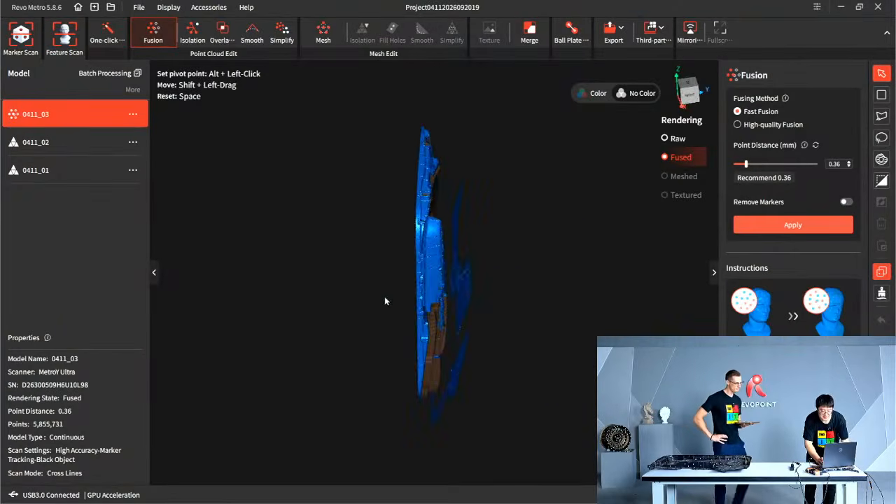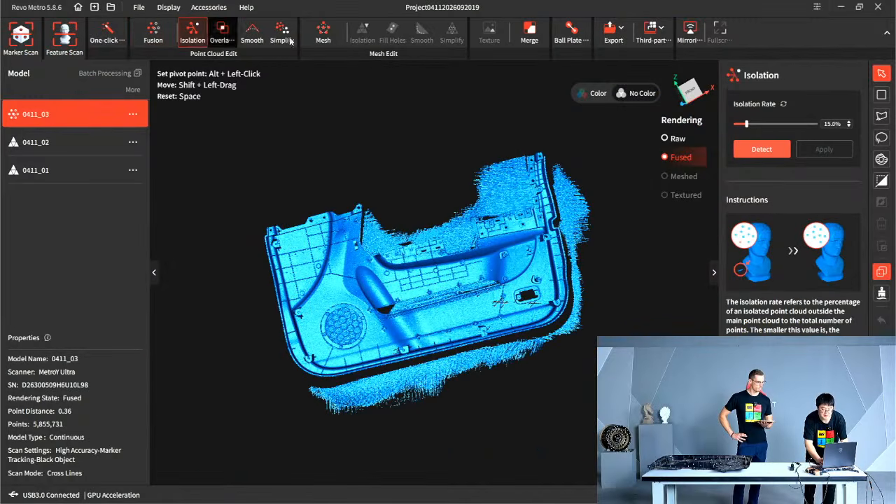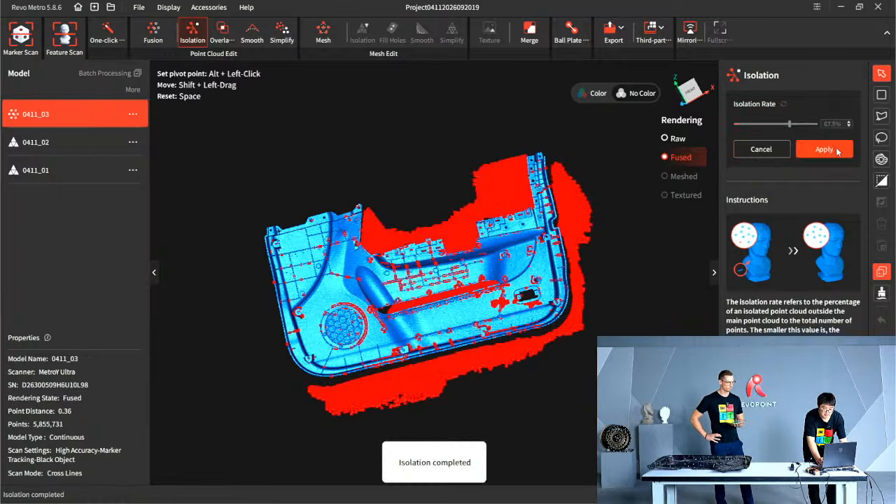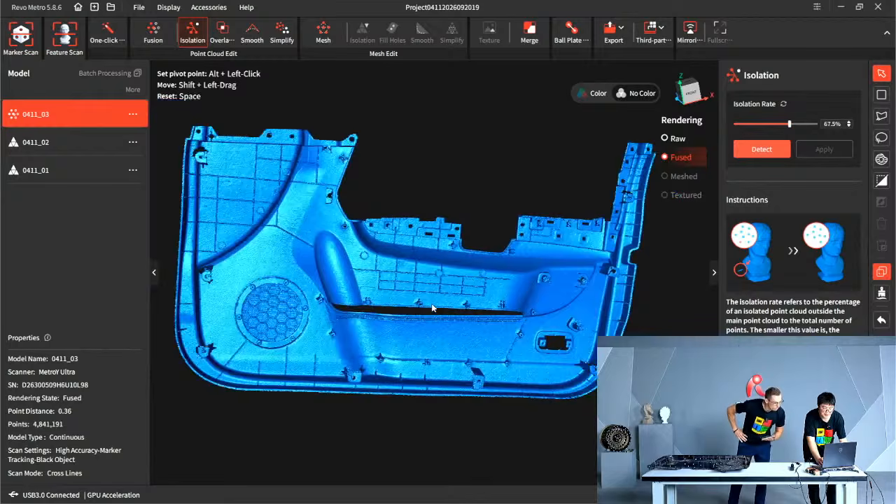Okay, ladies and gentlemen, that's our result. Here, take the isolation. Oh, perfectly detected all the table. Beautiful, huh?